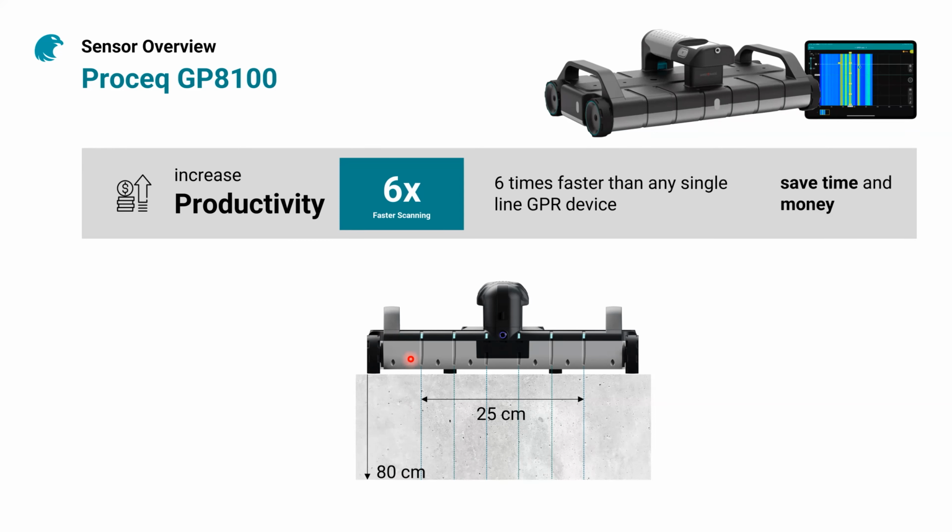If you look down below, you will see the backside of the GP8100. You will see the antennas. And because of the technology, we can go deep down to about 80 centimeters, which is very unique for this type of array. At the same time, we can scan a width of 25 centimeters with a single pass. That's also very innovative.